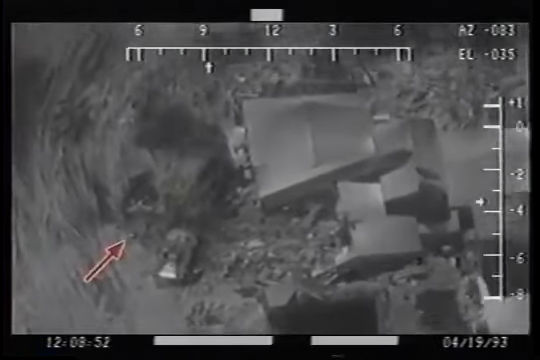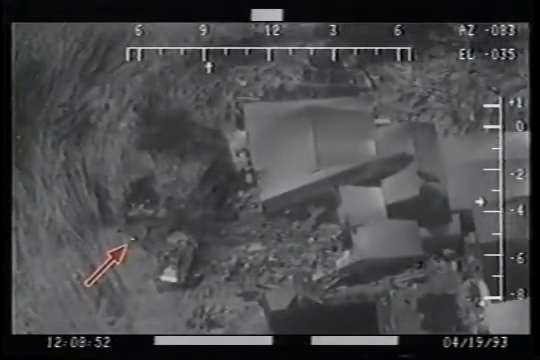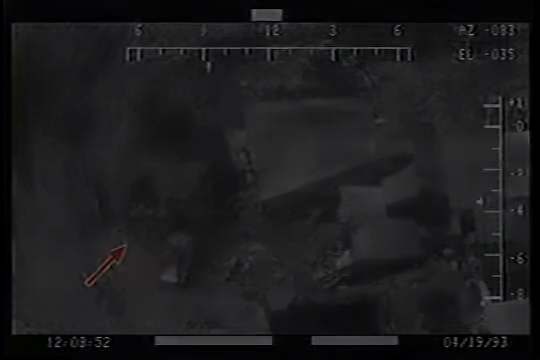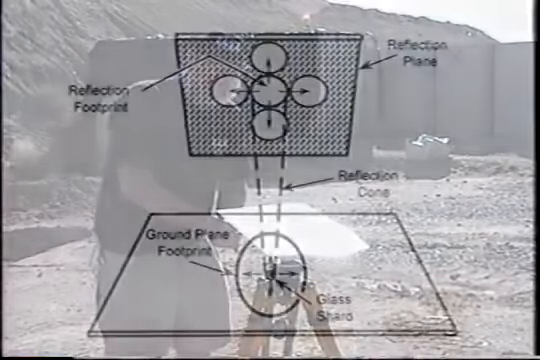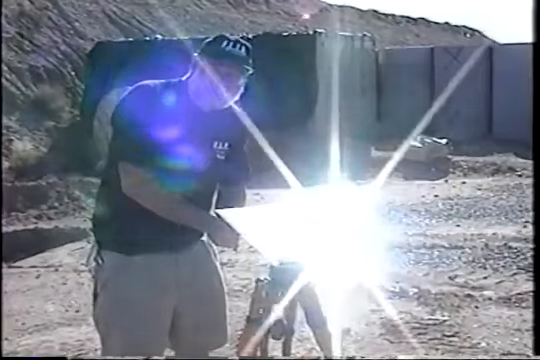Because of their long duration, the government contends that these flashes are the result of nearby reflected heat emissions, or specular reflection called glint. Glint tests conducted by the FLIR project, along with the physics of sun reflection, show that the FBI's glint explanation for these flashes is suspect. Reflections from the sun simply cannot produce the effects that the government claims.